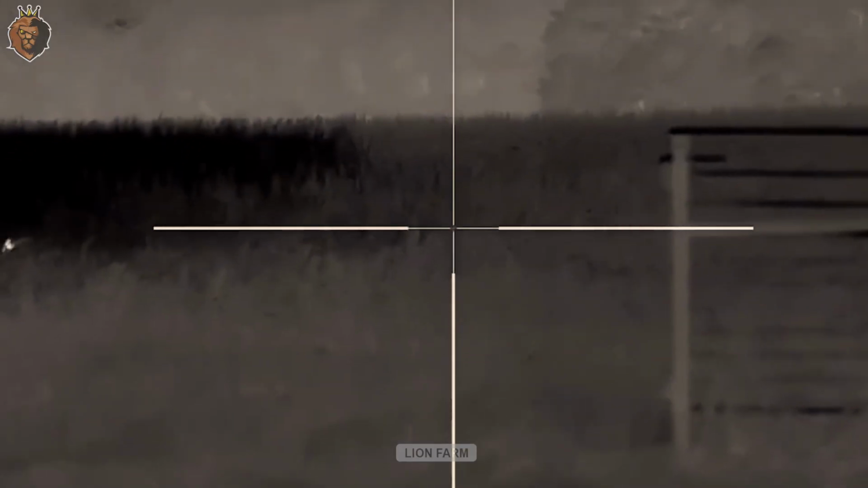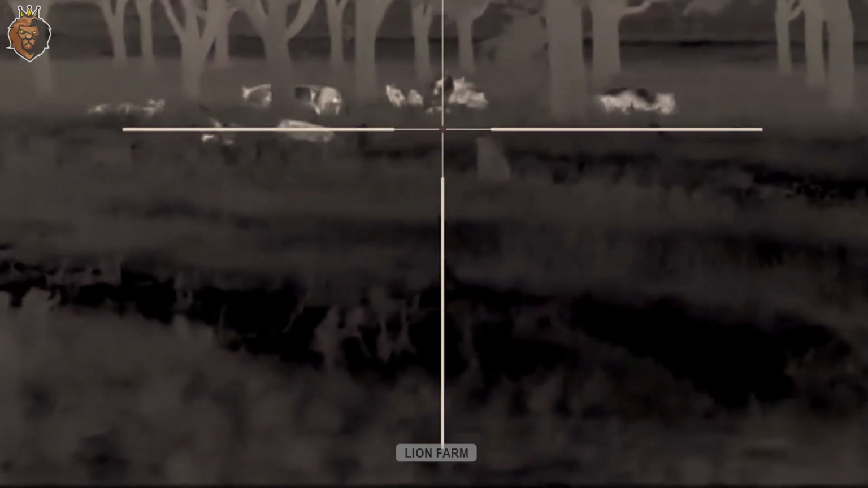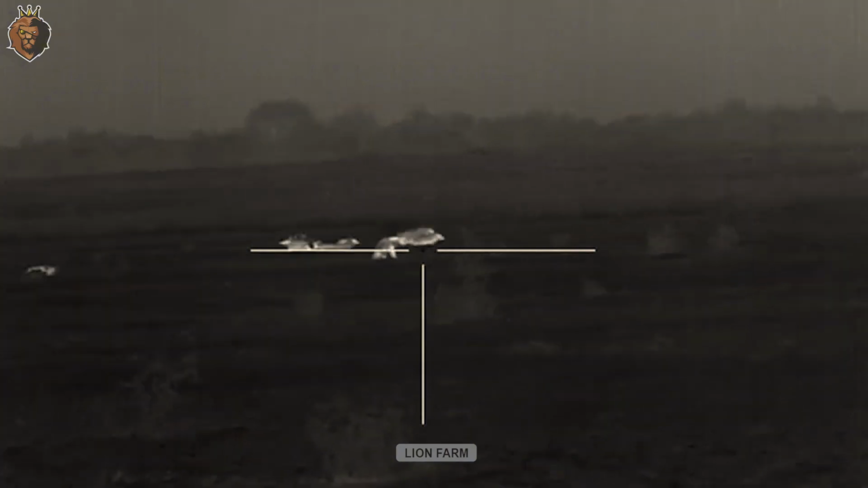The screen shifts to night vision through a thermal scope. The black field transforms into a canvas dotted with glowing white shapes. The wild boars appear like phantoms, darting about, foraging in the darkness. Suddenly, a gunshot shatters the stillness. The herd panics, the glowing shapes scattering across the screen. Some collapse, motionless.